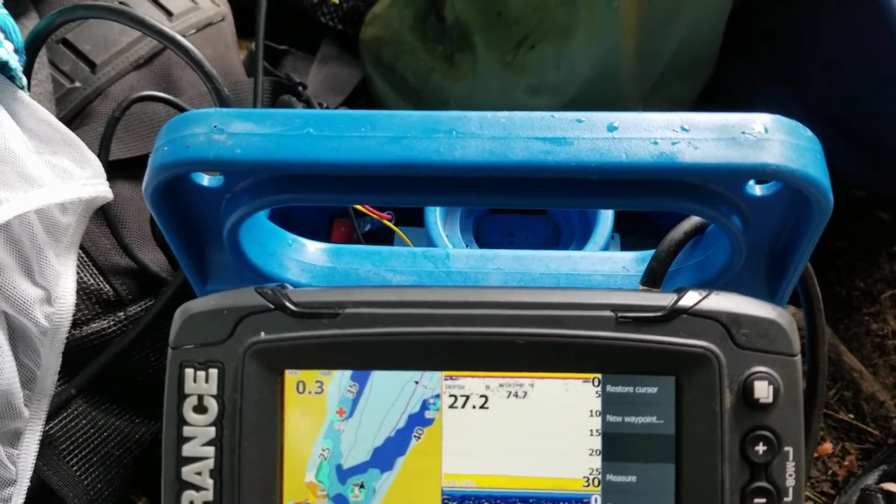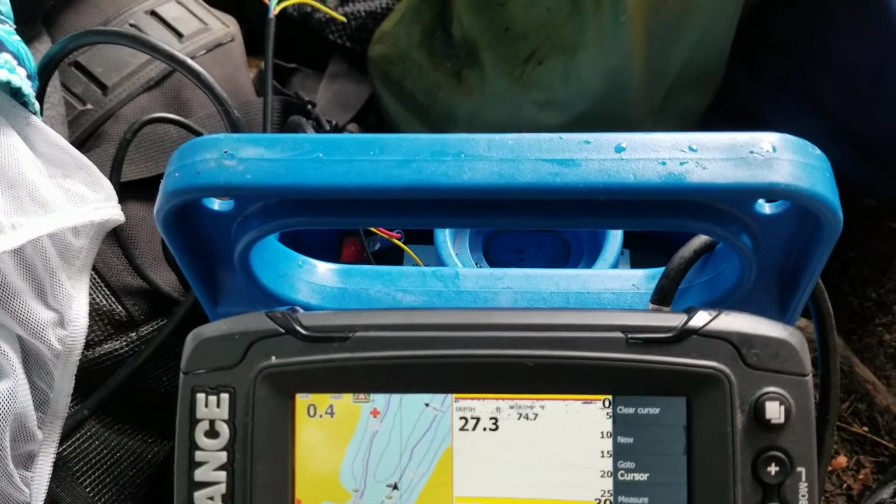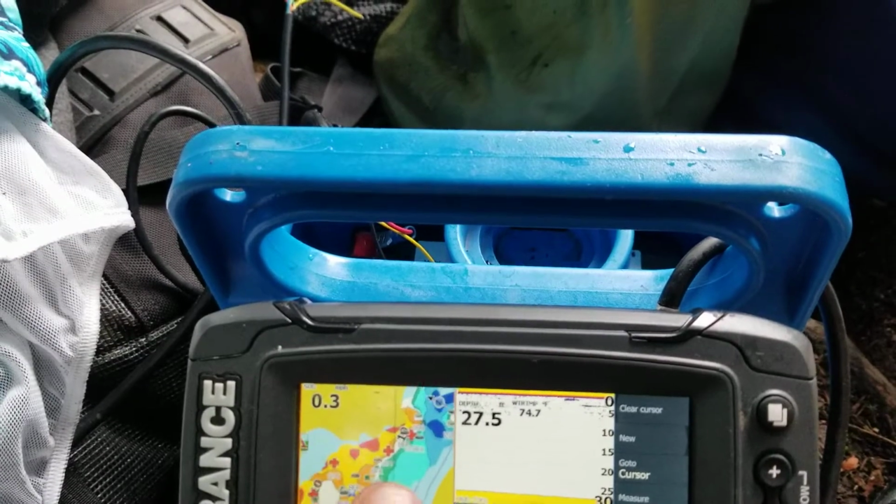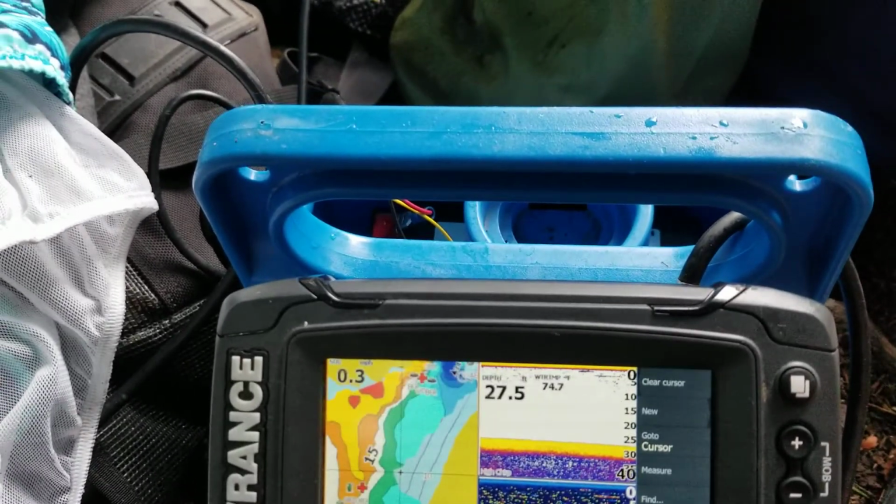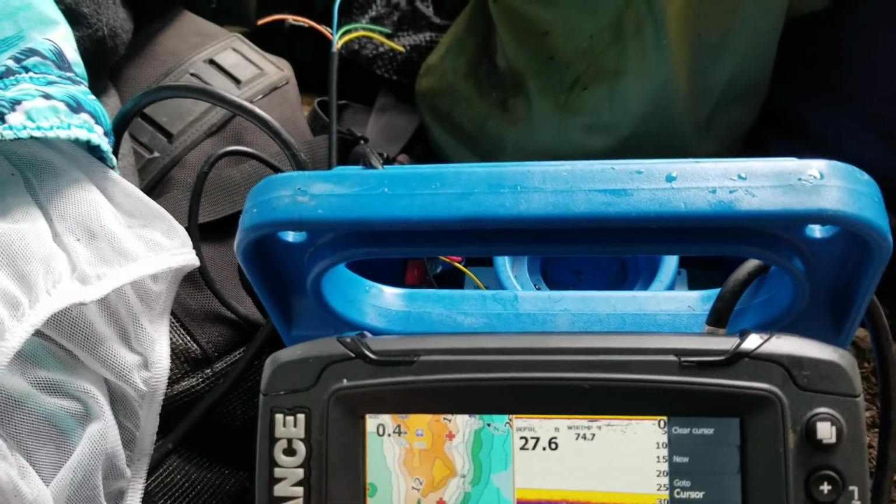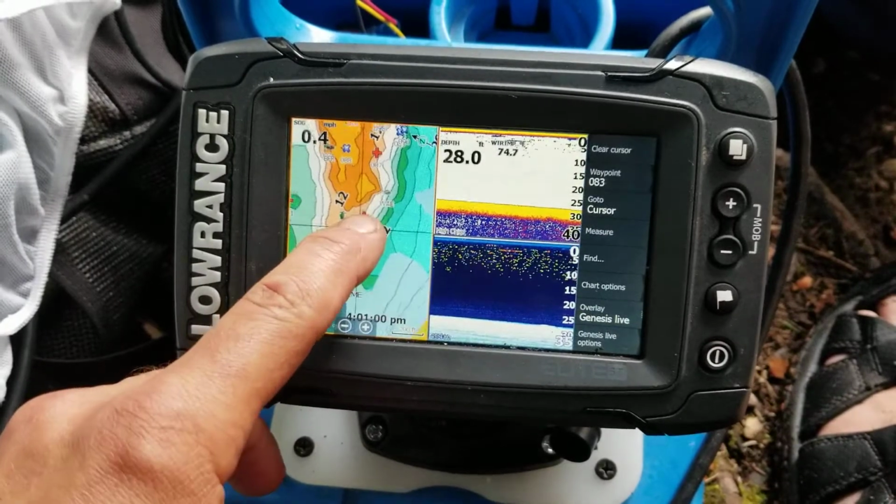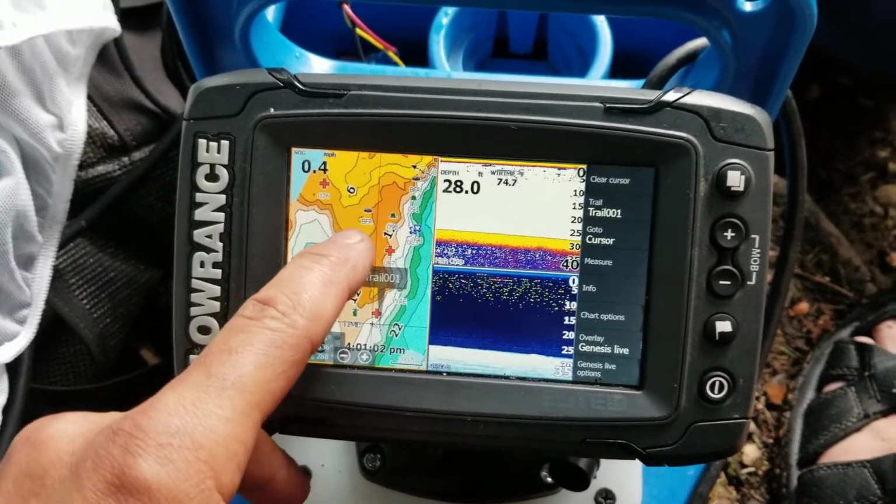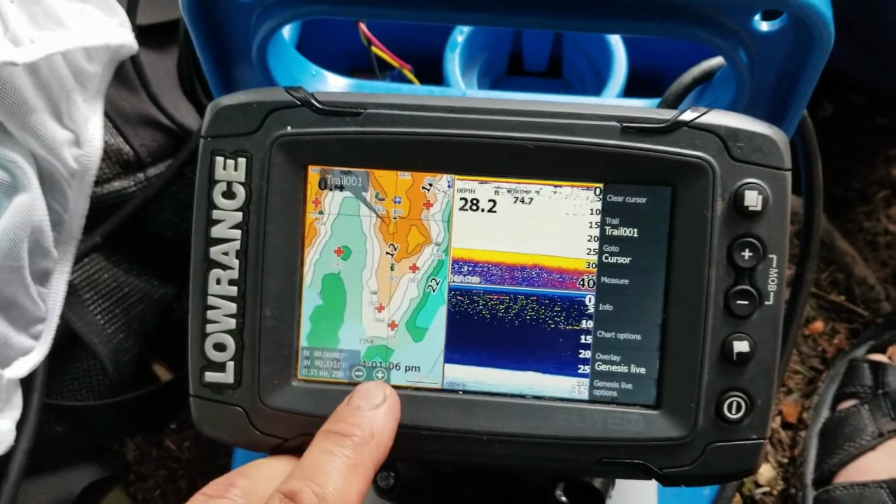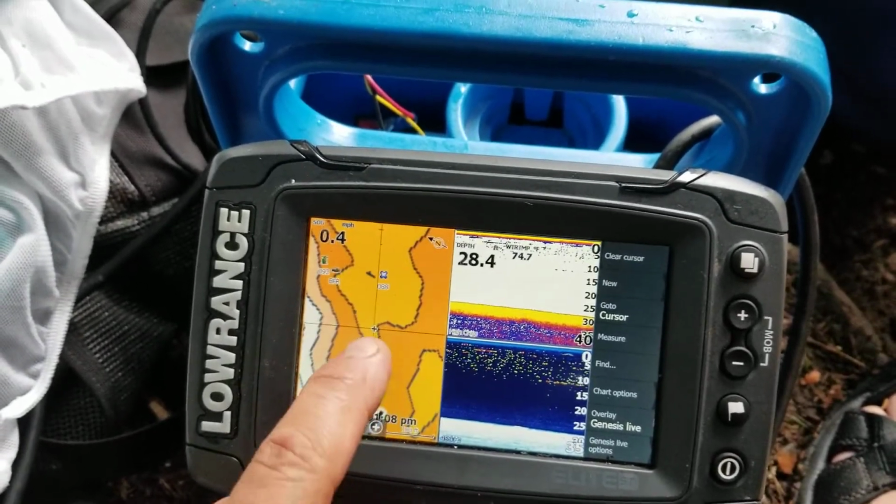I'm using the custom shading feature of Genesis Live, and here you can see I've color coded. Look at this interesting finger here in this structure that we charted out that was on no contour maps.